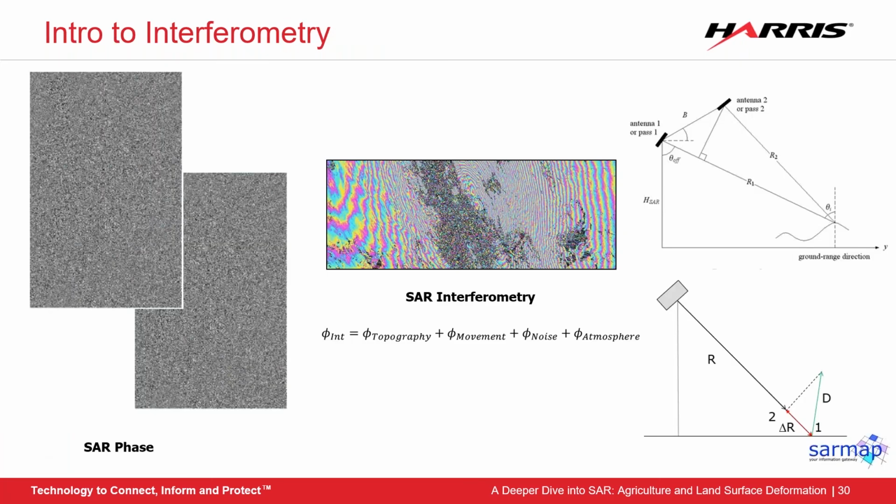Before we go in, we're going to do a quick background on phase and interferometry. The images on the left show the phase response of two SAR scenes, which don't make any sense to us at all and honestly look a lot like static. However, if we look at the phase change that is occurring between the two scenes, which is that interferogram in the middle, we can gather information that can be used to look at topography or displacement. The diagrams on the right show how we get either of those.